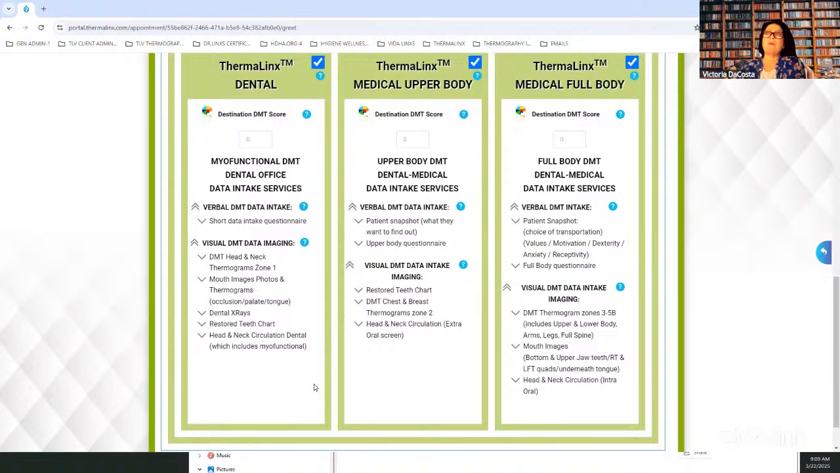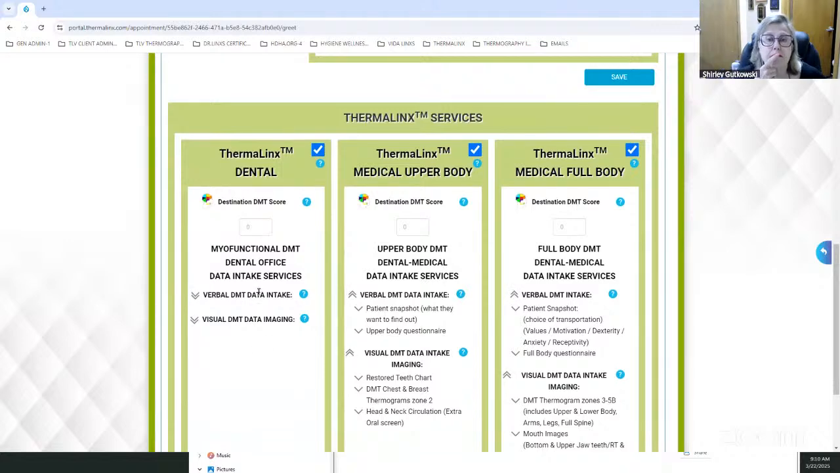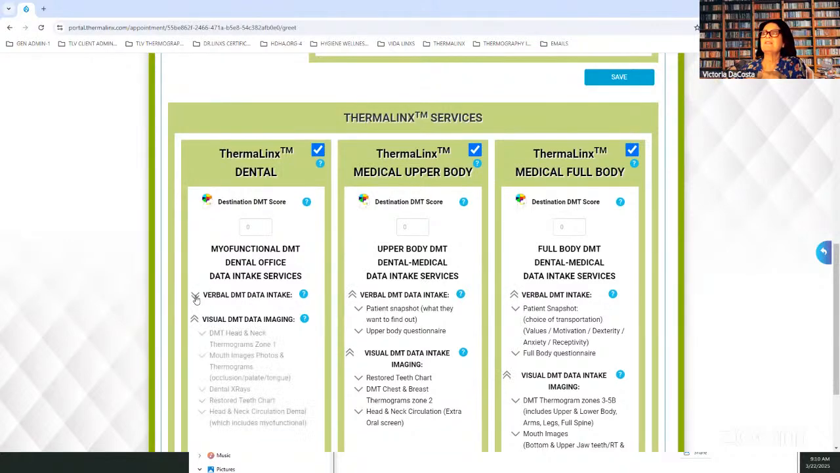That's all within the hour. And then you don't do a treatment plan based off of those images? What do you give to the patient then? Do they get a piece of paper that says follow up with your dentist, follow up with your ENT, follow up with your so on? This is in a dental office? Yeah.